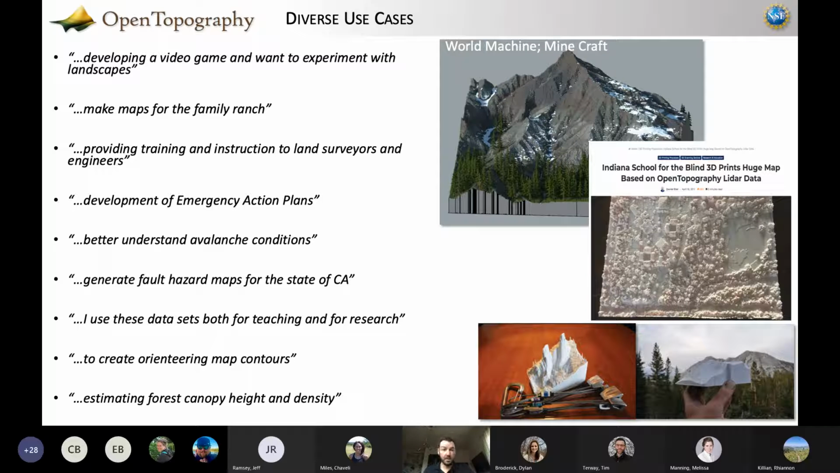So this is just a very, very small subset, but it sure shows the diversity of things, everything from hazards to science and research to recreational applications, hobby applications. We see a lot of use for these data sets in the growing virtual world space. So this is people pulling data sets to build video games and virtual environments.